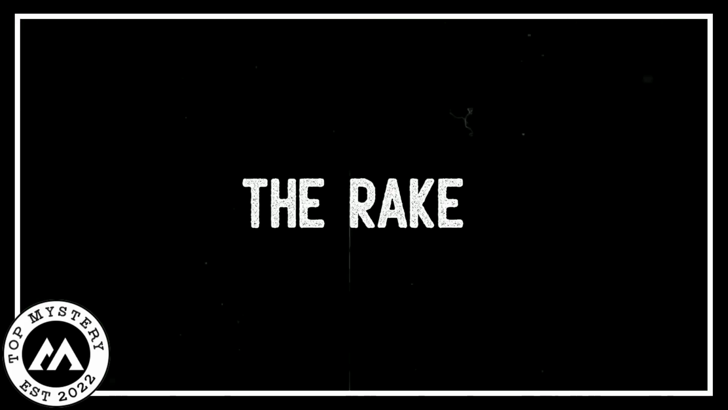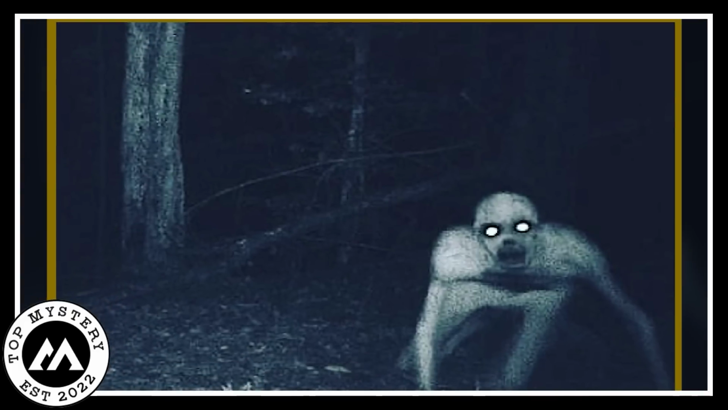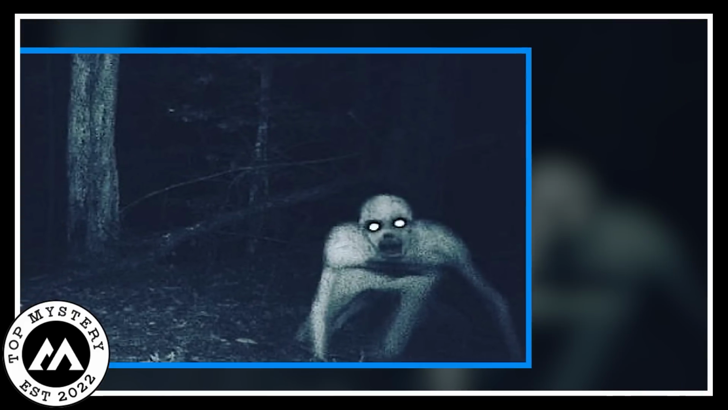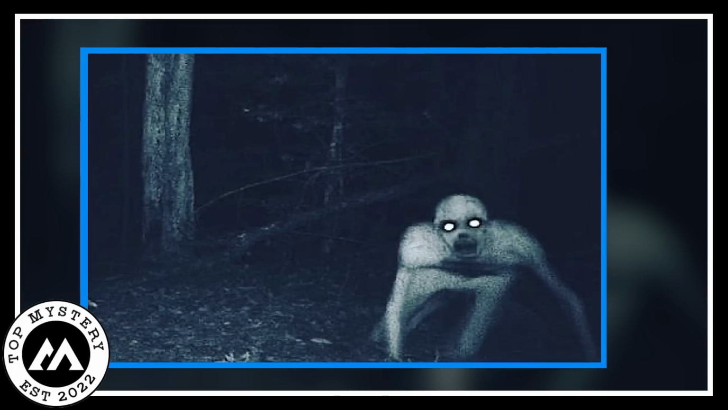The Rake. The Rake is a spooky figure from creepy internet stories. It's super skinny, has no hair and no clothes, and eyes that glow all weirdly. Its fingers are crazy long, like some kind of rake. People think it's got strange powers, and if you see it, you're in for some bad luck.